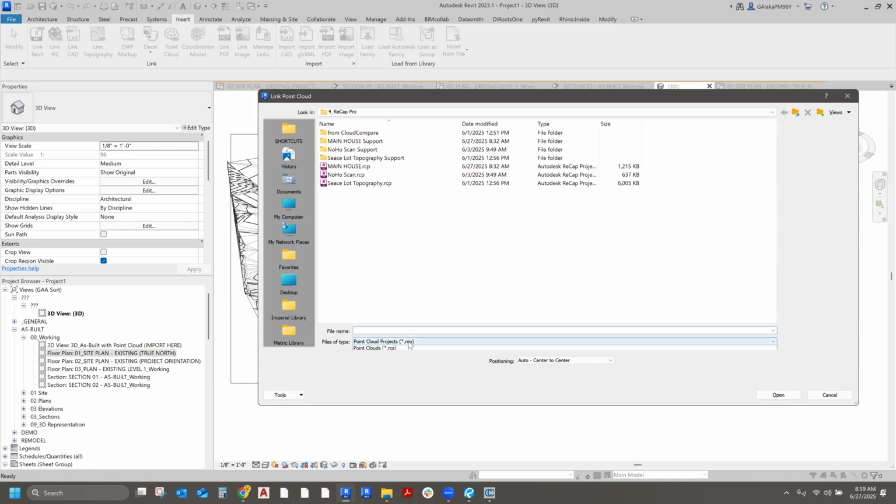I see. But it's mainly because when it comes to point clouds, Revit is only going to accept an RCP or an RCS. RCP is Recap Pro, so they've kept it very proprietary to Autodesk products, and RCS is Recap Scan. So they've made it so you cannot import an E57 file, and this all has to do with optimization.